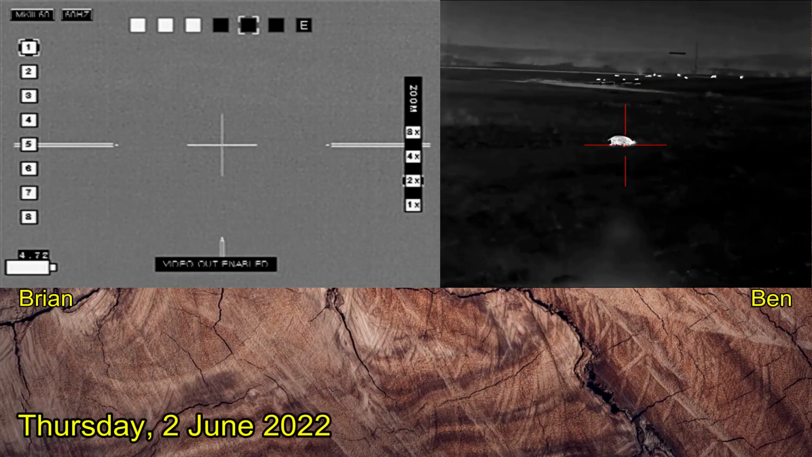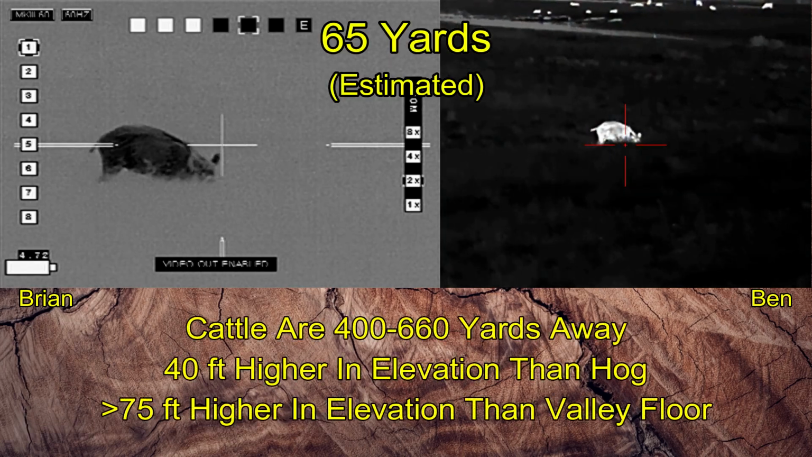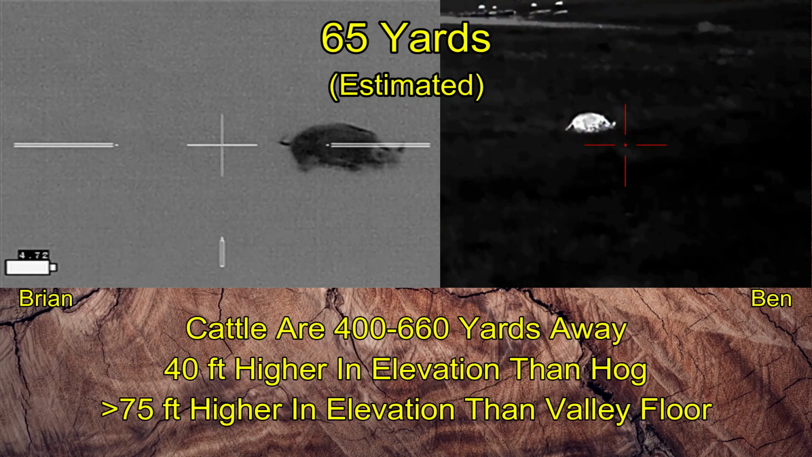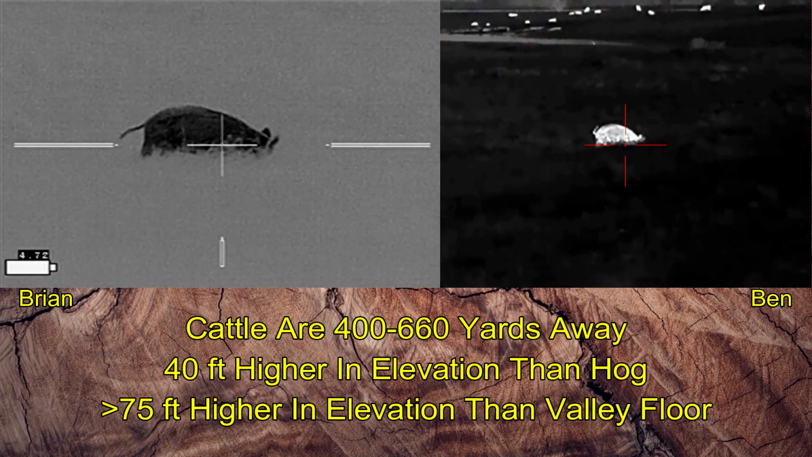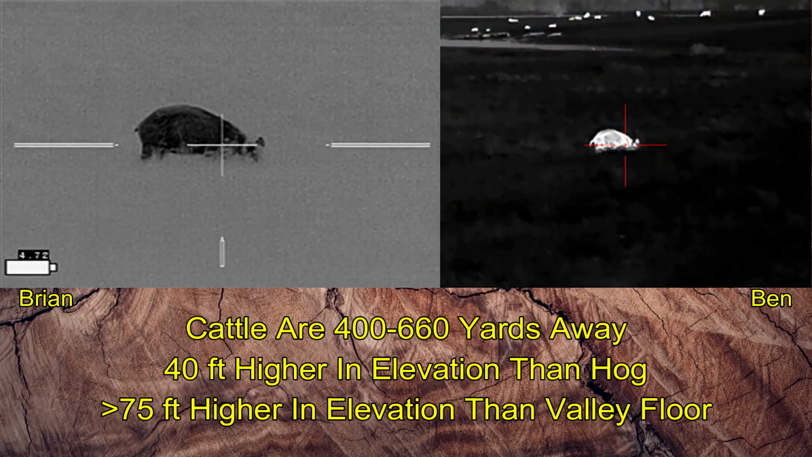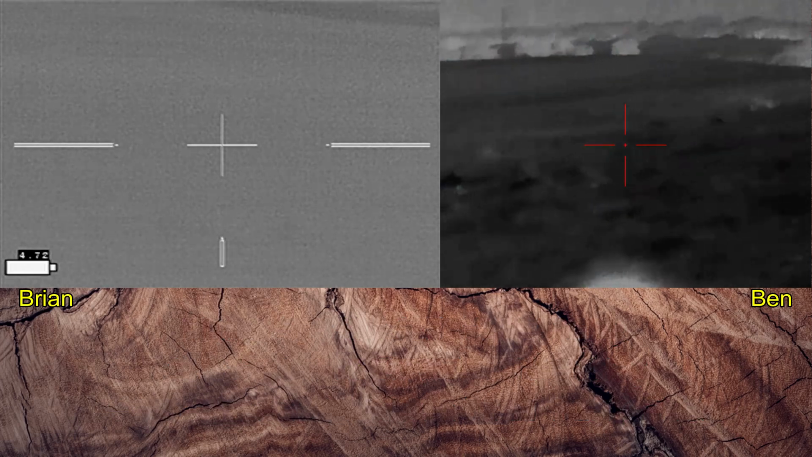Okay, next property. We spied a sounder of hogs in this field. They've disappeared on us, all except for one. We've got cattle in the distance. The cattle are actually safe. We're shooting downhill into a valley, and the cattle are much higher in elevation. Shooter ready. 3, 2, 1. Wow. That was interesting.